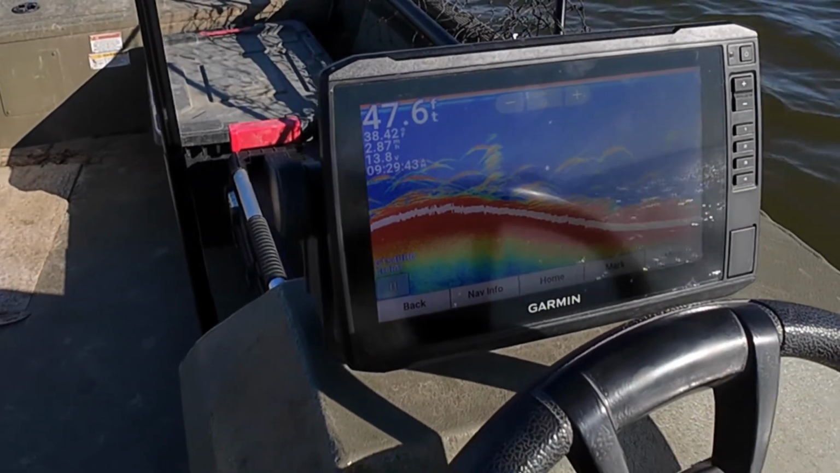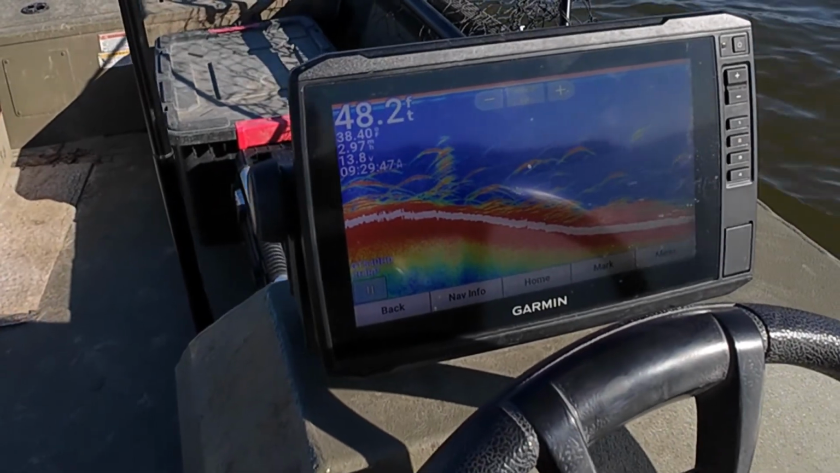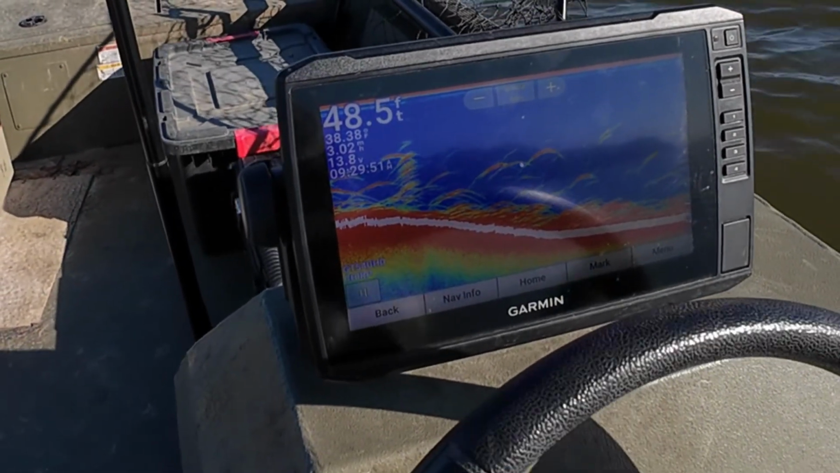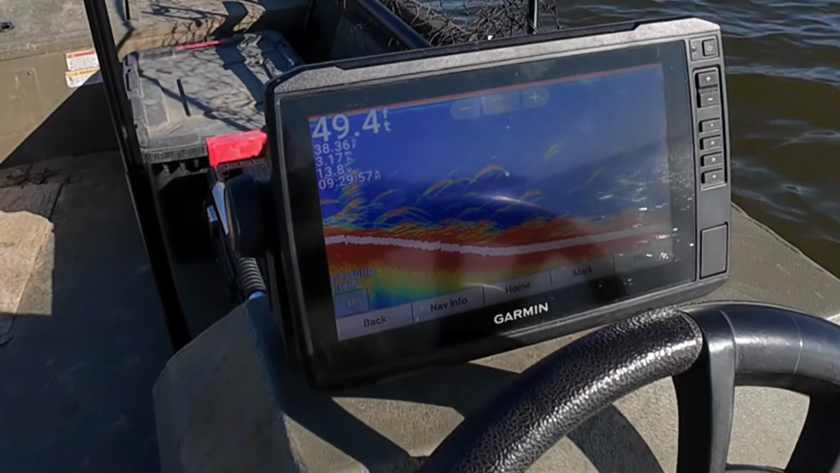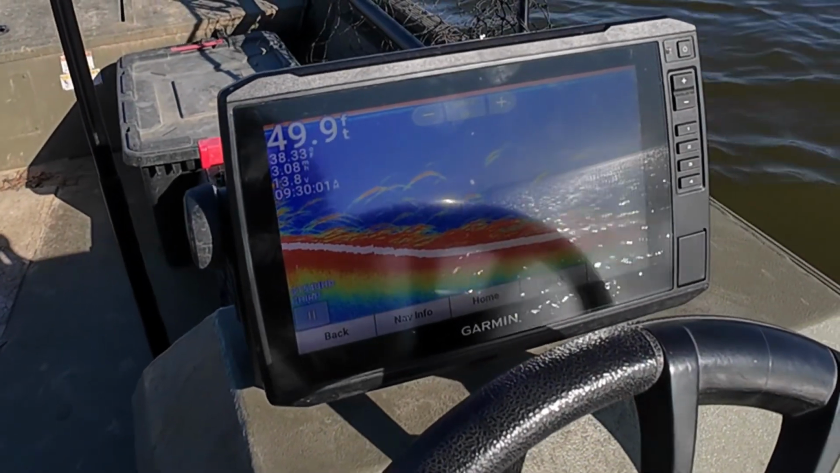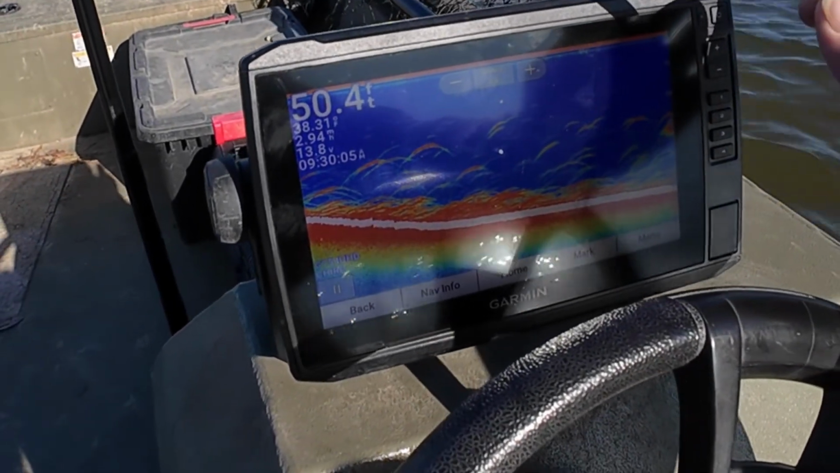I do not know how the sun glare is doing right now. See, we're sort of getting back off in the river channel away from that drop off right now. So I'm gonna cut back left. Like I said, sorry about the sun glare. Let's see, I can take away.